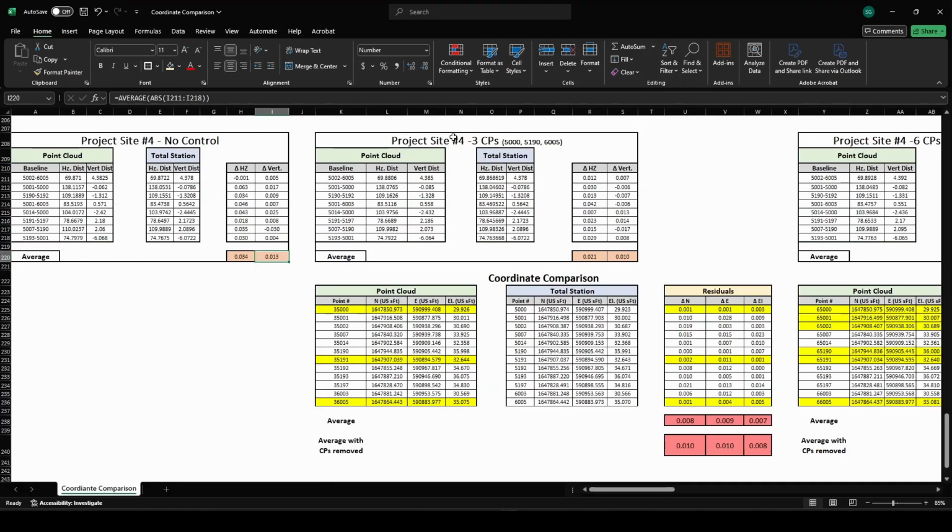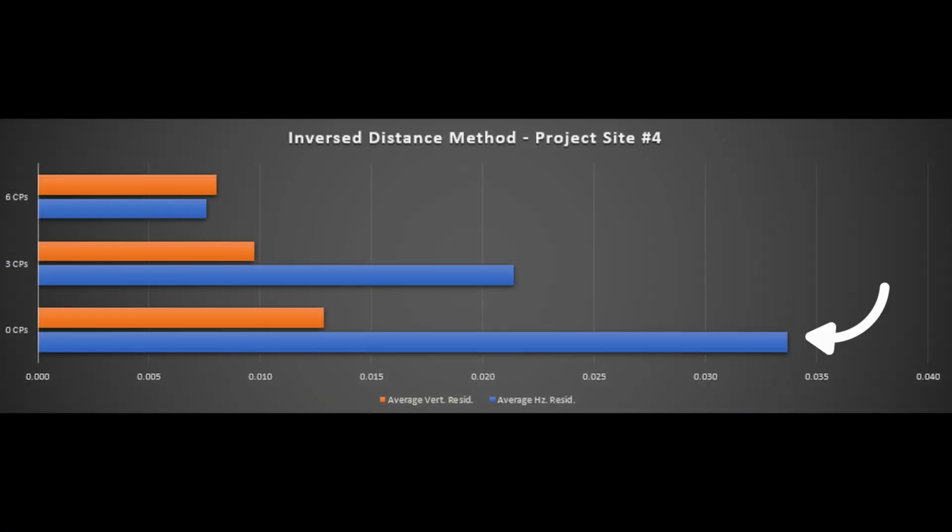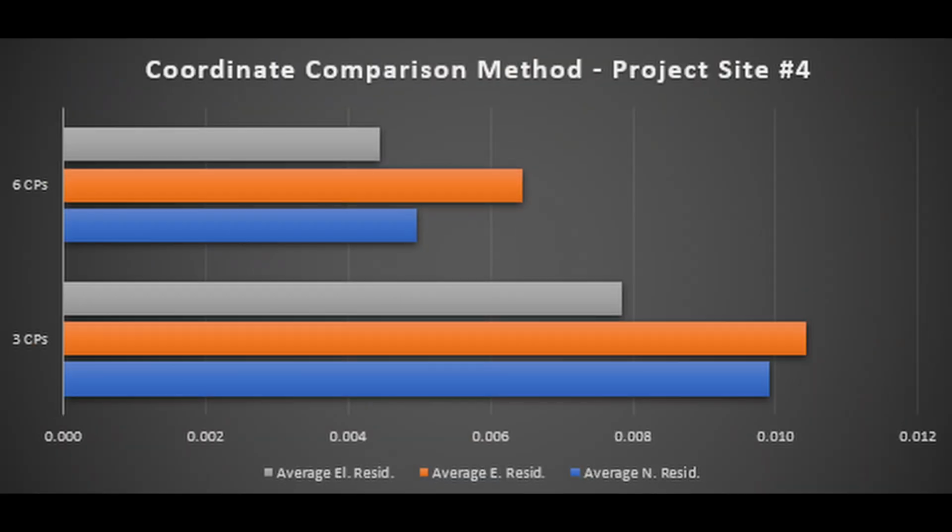I then added in 3 control points and reprocessed the data. This had a marked improvement on horizontal accuracy, improving it by about 1/3. I processed the data one last time with 6 control points, which I felt was right for a project this size with good scan geometry. This cleaned the check shots right up and cut the error in half.